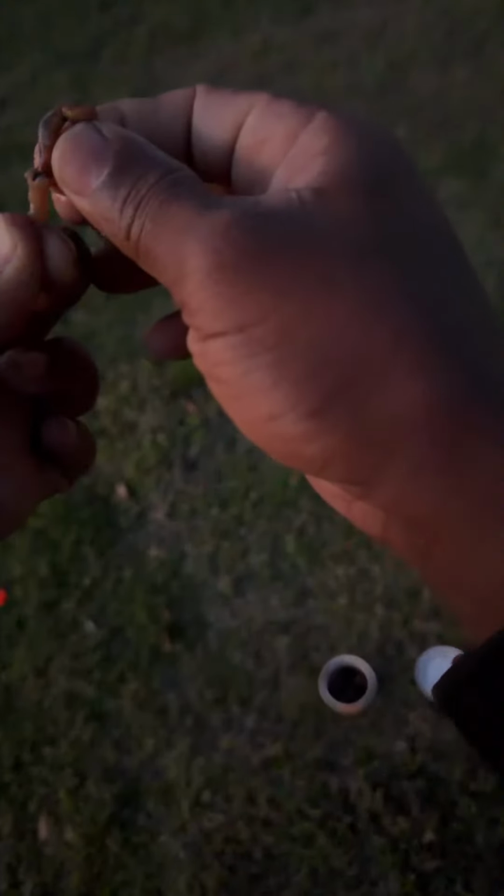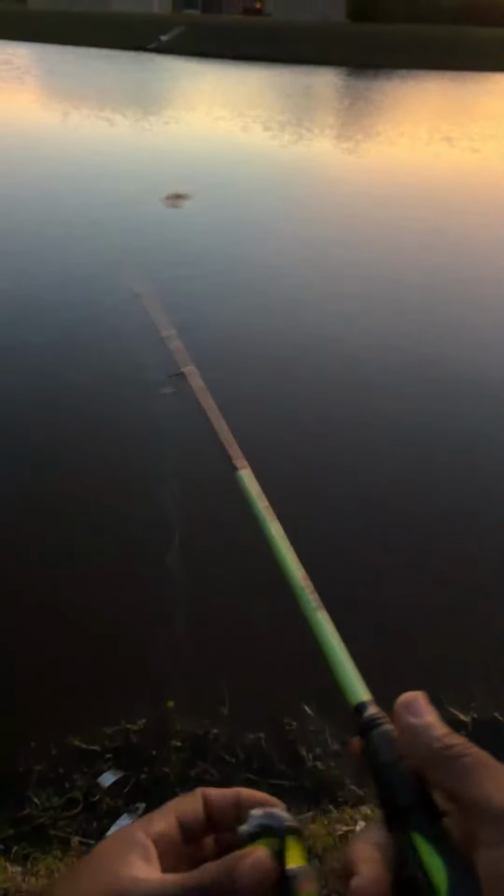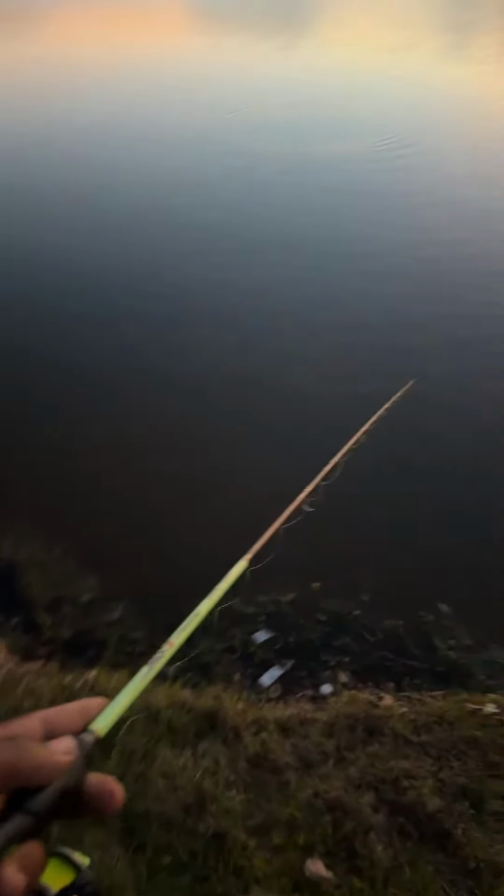All right, let's see. All right, we may get a bass now, y'all. Let's see. I want to be dumping these worms in a little bit. I put a bigger worm on here. Let's see if we can get a bass or something. That'll be nice. So a little bit further out and kind of slowly work it back this way.